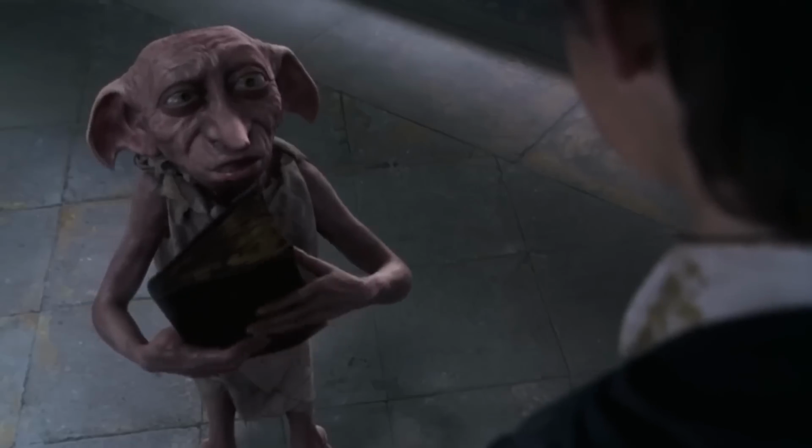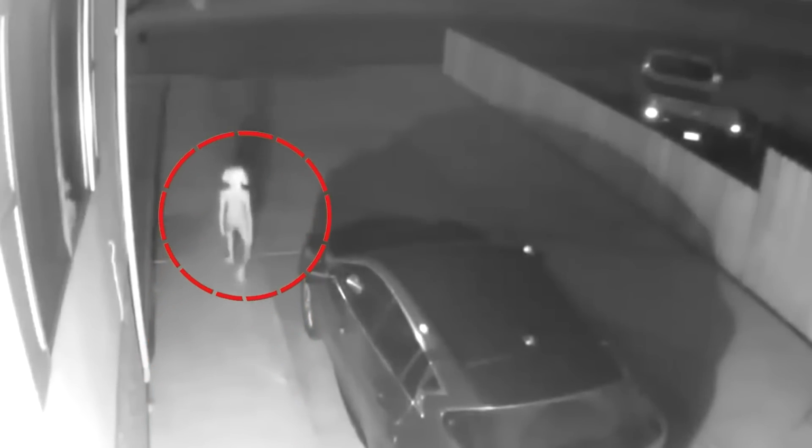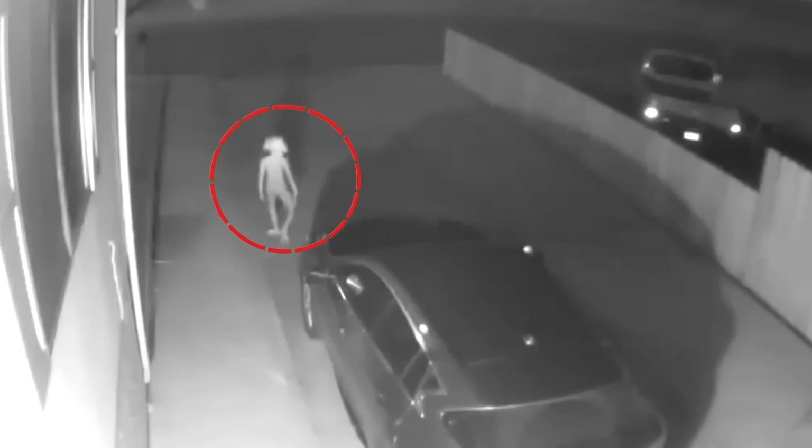Dobby. Imagine if the magical world from the books and movies were actually real. Well, after watching this video of a creature that looks just like Dobby, I can't help but wonder if there's a hidden realm of magic out there that we humans don't know about. This creature was doing some kind of funky dance with its thin legs, and trust me, it definitely wasn't a human or some kid doing a chicken dance.